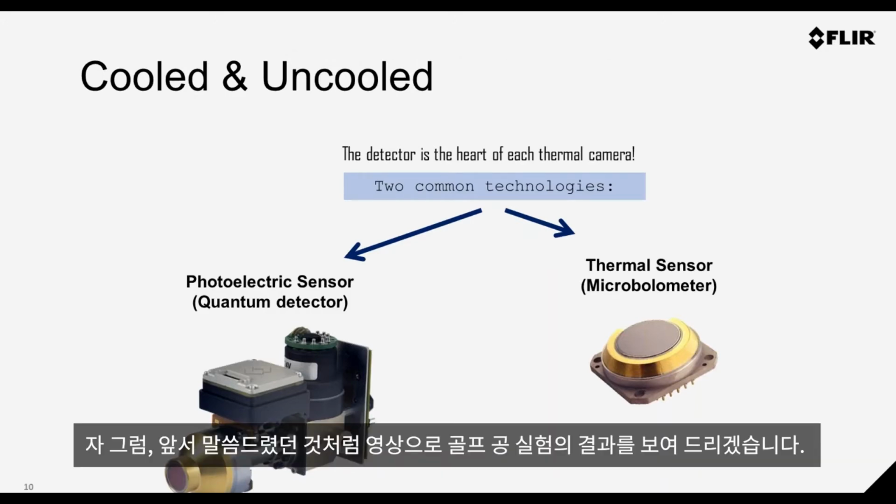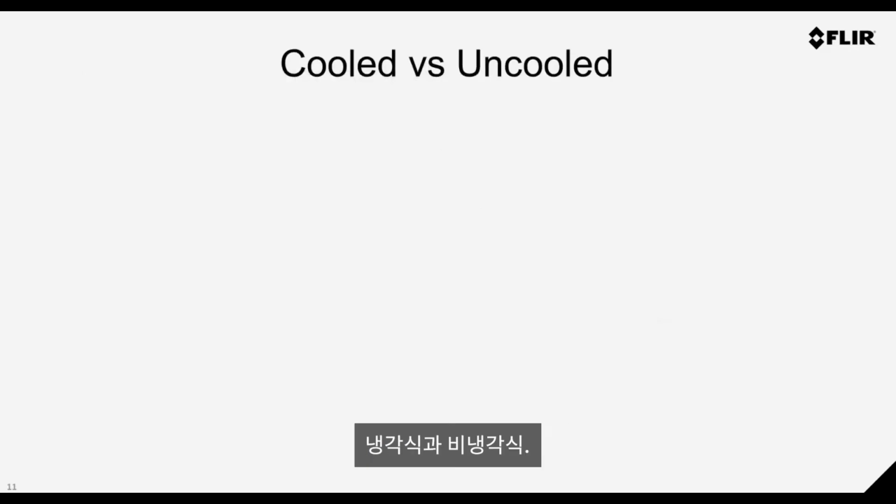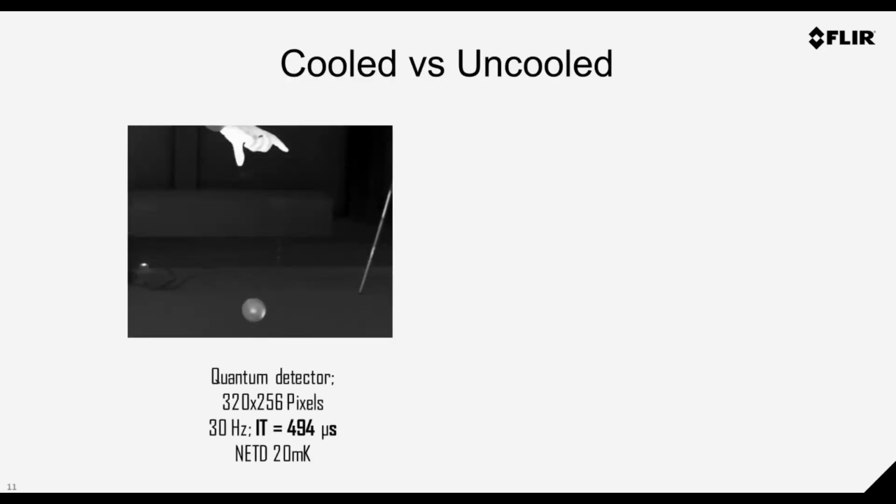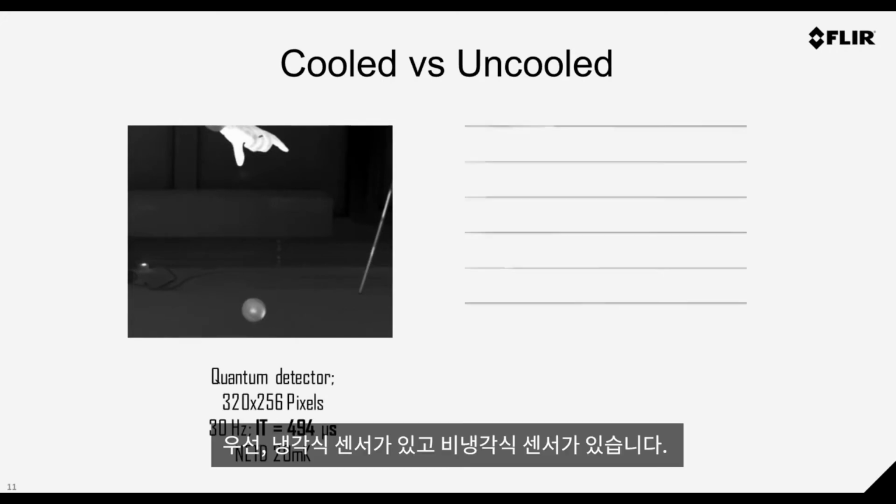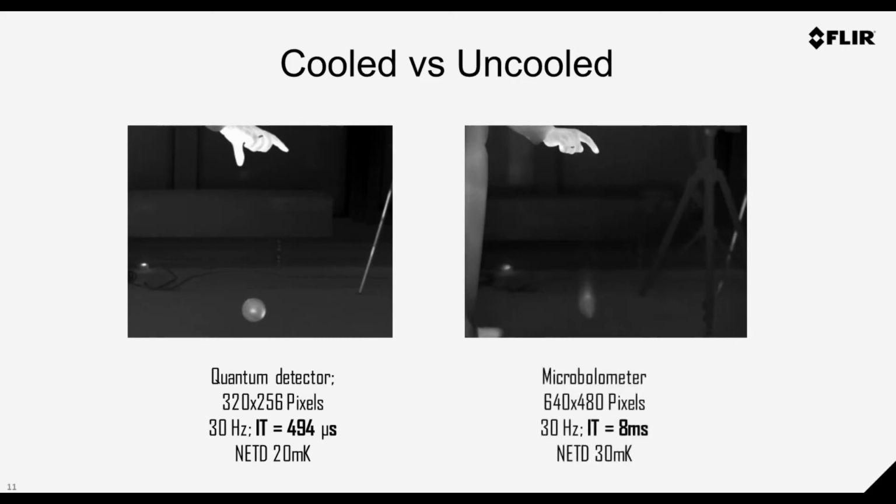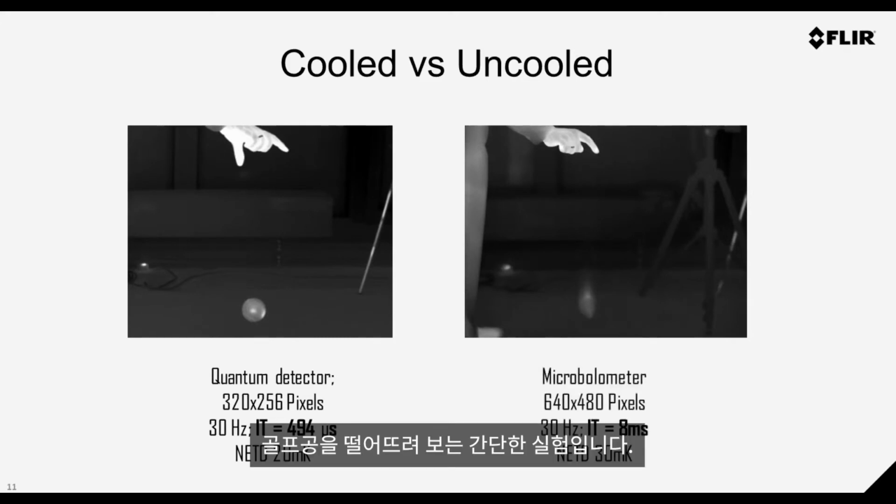So let's look at the results of that video I promised earlier. Cooled versus uncooled. Here we have the cooled sensor, and now let's look at the uncooled sensor. Here we have a very simple application, the drop of a golf ball.